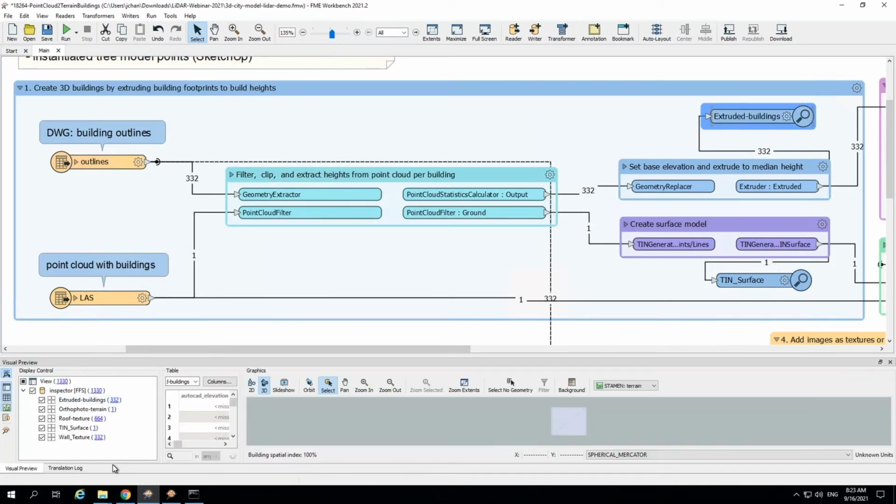What's happening is that we're taking the building outlines and the point cloud, and we're extruding the building outline to the height of the point cloud. And in this workspace, some of the bookmarks are collapsed. What's happening in those ones is that we're getting the base height of the building from the terrain all the way to the top of the building to get the actual height of the building itself.